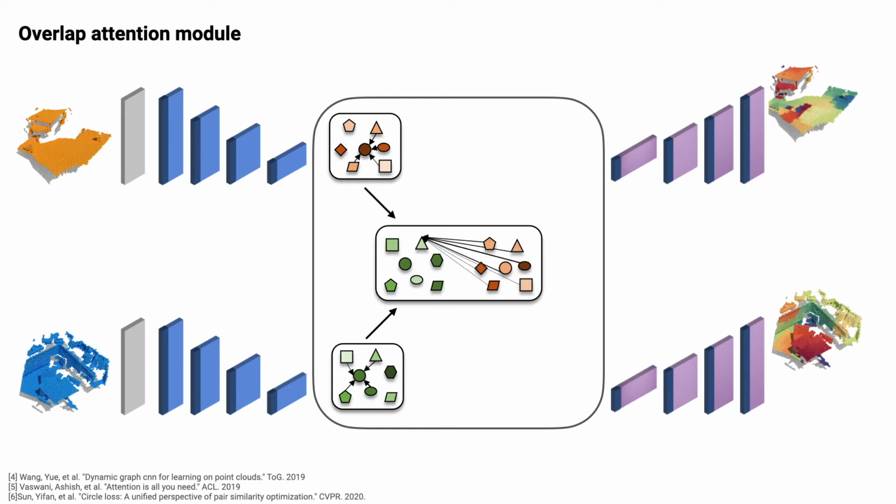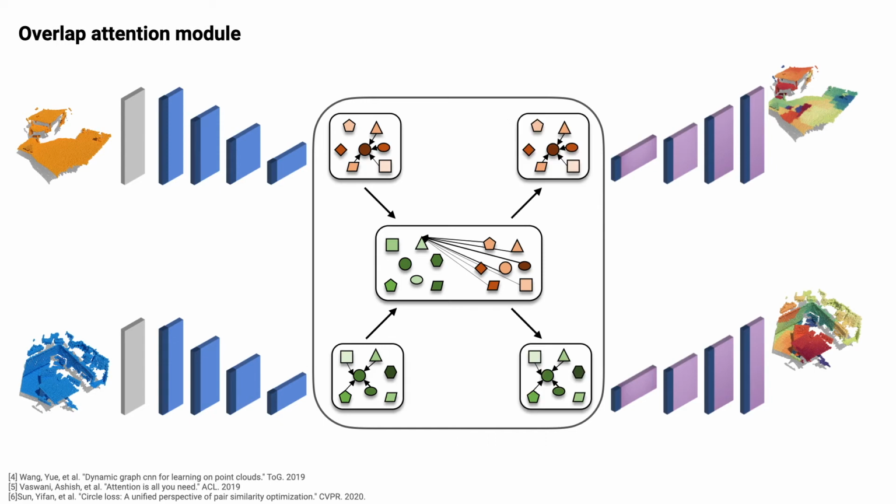The two sets of superpoint features are then mixed in the cross-attention module to learn co-contextual information and the overlap scores. Finally, a second self-attention graph neural network is used to further smooth out the conditioned features and overlap scores. The superpoint features and overlap scores are then decoded to the point level using the decoder network.